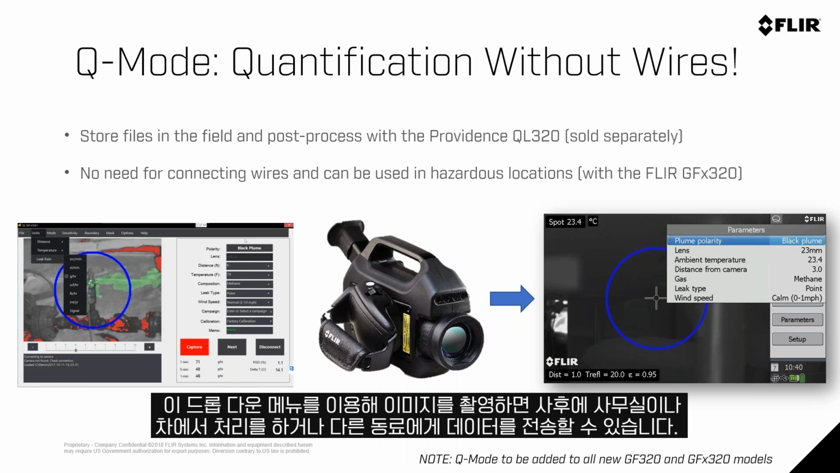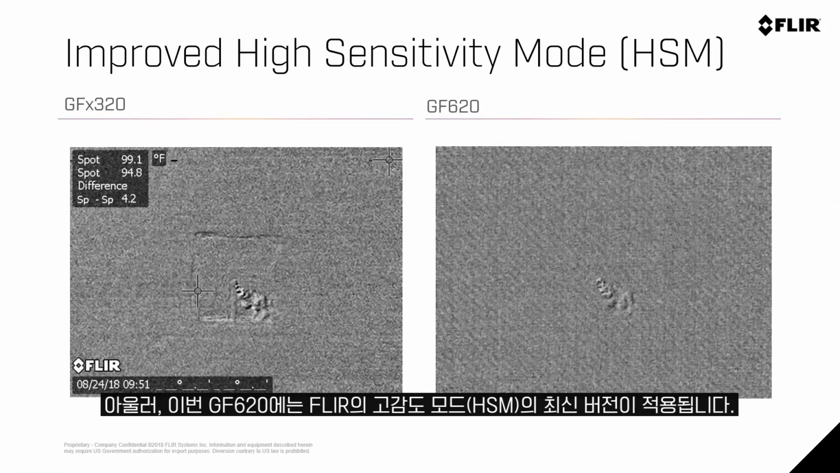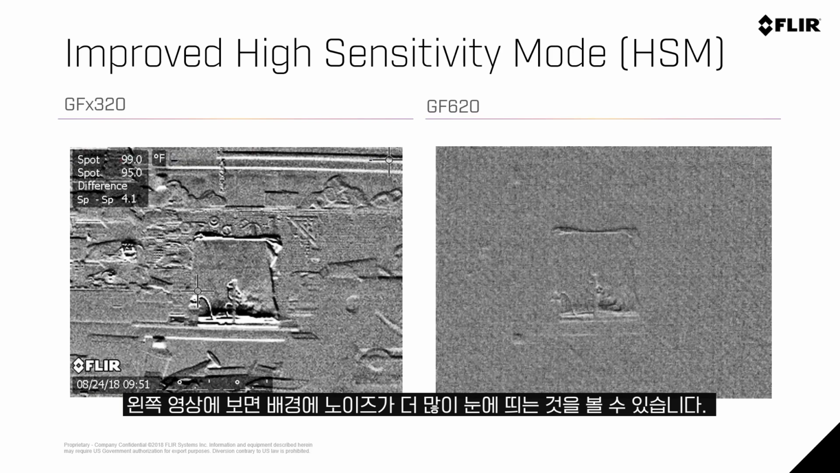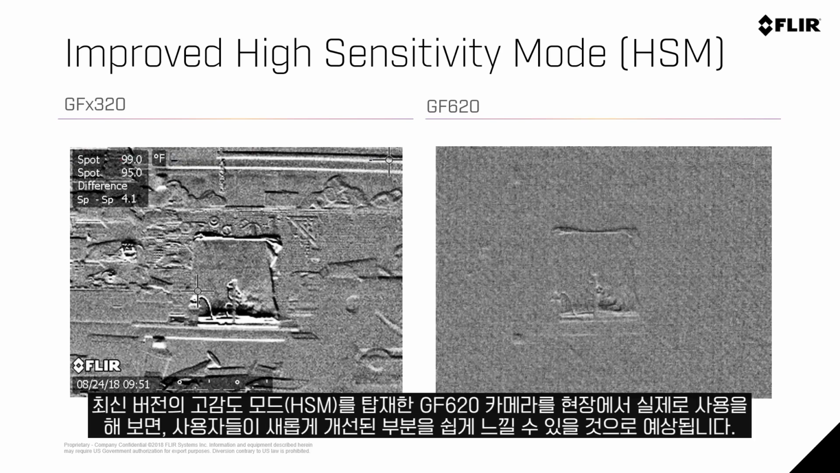We've also noticed that the high sensitivity mode of the new versions of Flir with the 620 camera is increased. You can see a little more noise in the background on the video on the left, whereas the video on the right is a little bit cleaner to be able to see that leak. So when you get this camera out in the field, we feel as though you'll notice that the HSM mode and the advancements that we've made in that technology are going to be very easily seen with the GF620 camera.